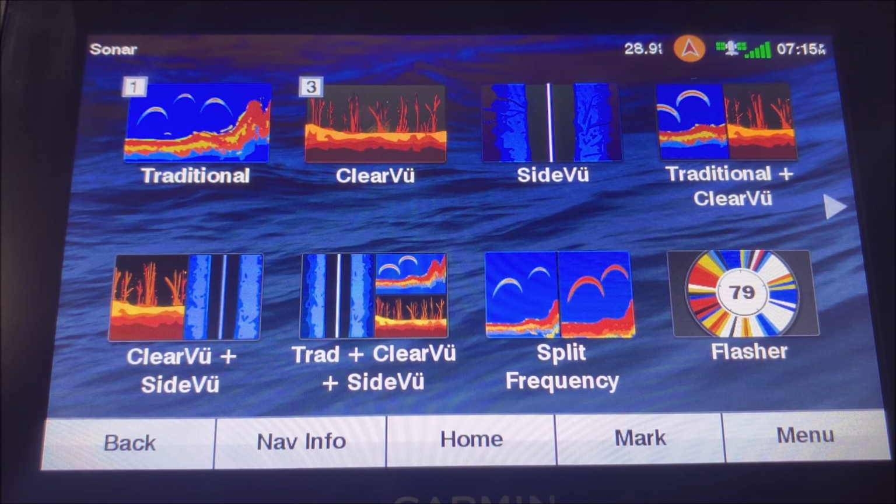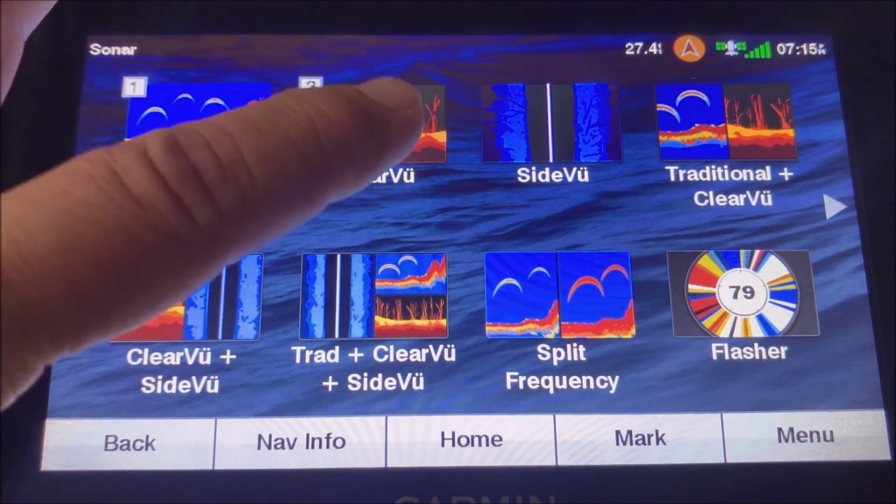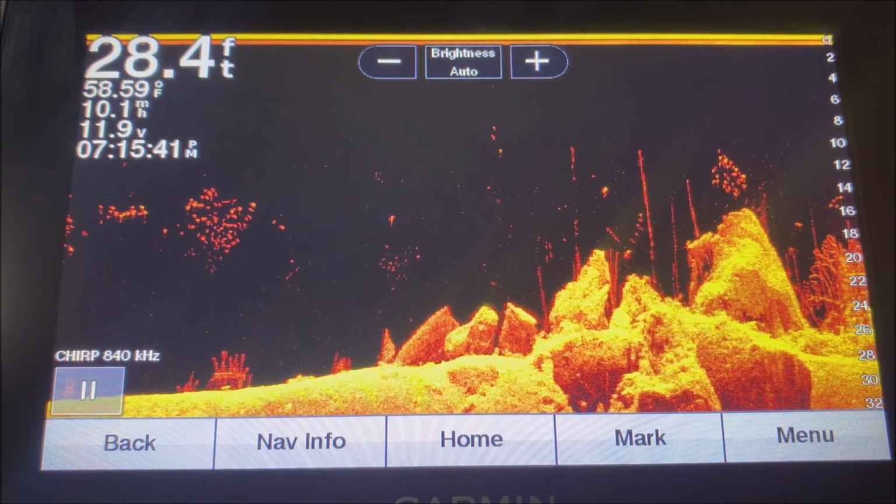And next on the list, I think a real useful feature is how to add waypoints from the sonar screen. You can also do it from the map screen as well, of course. You can actually add a waypoint anytime you like just by hitting this mark button right here. But there's a particular way I like to do it from the sonar screen that I find is real useful. And you can do it from any of the sonar screens, either the traditional, the clear view, or the side view if you have it. We'll go into clear view right now just as an example.